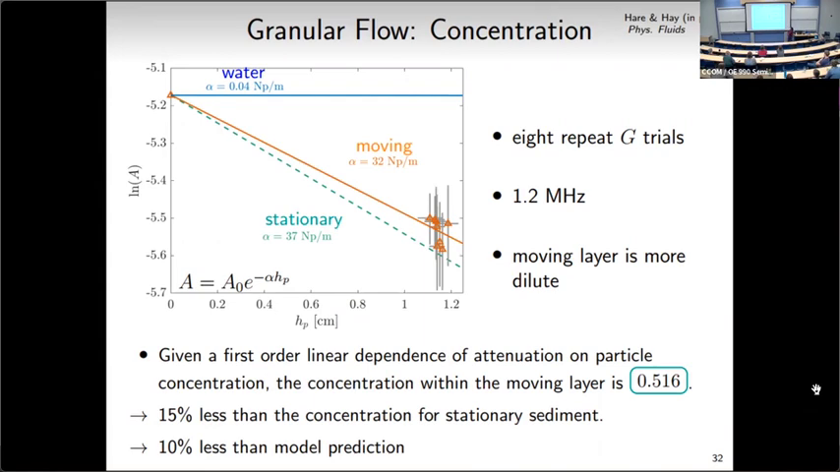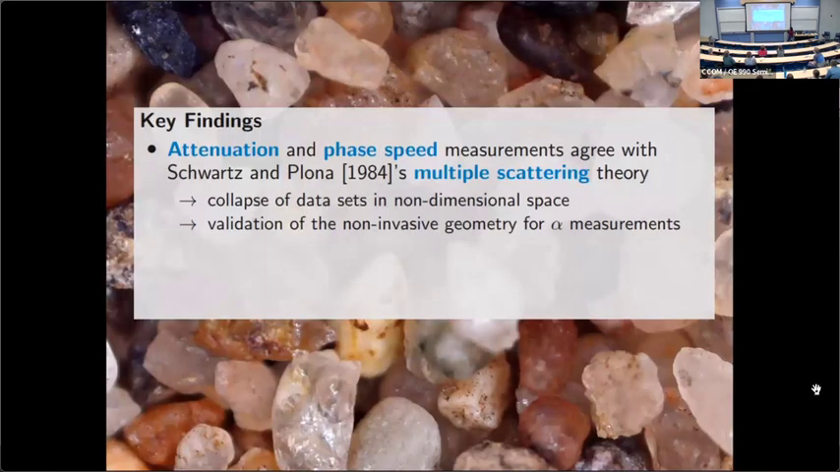So I think this shows a lot of promise for this method. There's definitely a lot of scatter, and more measurements would be good to improve that. But we were pretty pleased that we're getting results that make sense with a new method to measure the concentration. And now, the key findings of the talk, just to quickly summarize.